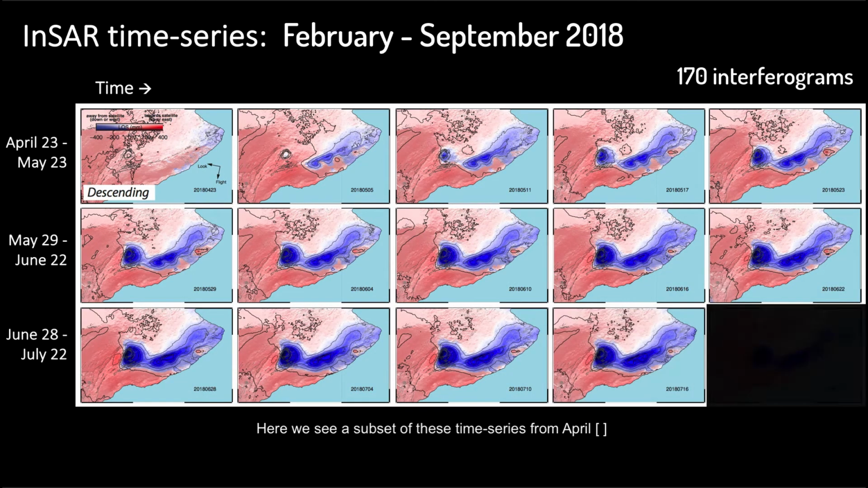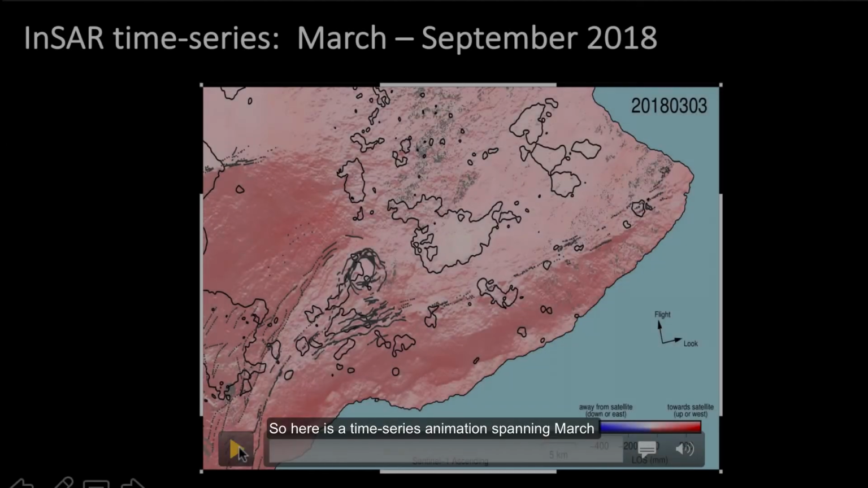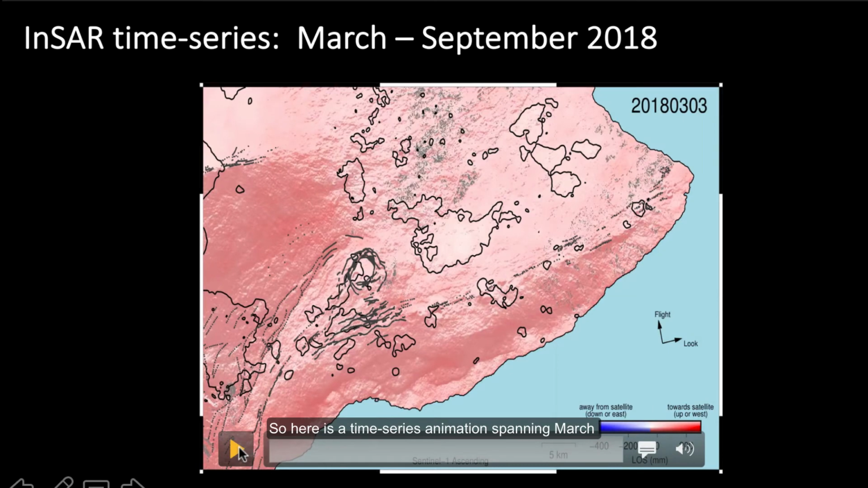Here we see a subset of these time series from April 4th to June. And I'm going to omit a lot of details that went into the construction of our InSAR time series, but an important thing to note is that we utilize the GPS data spanning Kilauea to correct for possible phase unwrapping ambiguities and atmospheric delays at longer length scales. So here is a time series animation spanning March to September 2018.